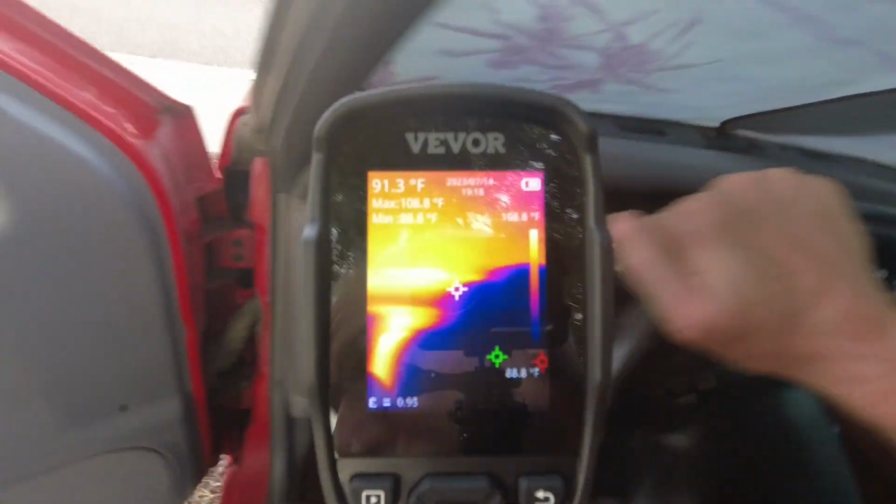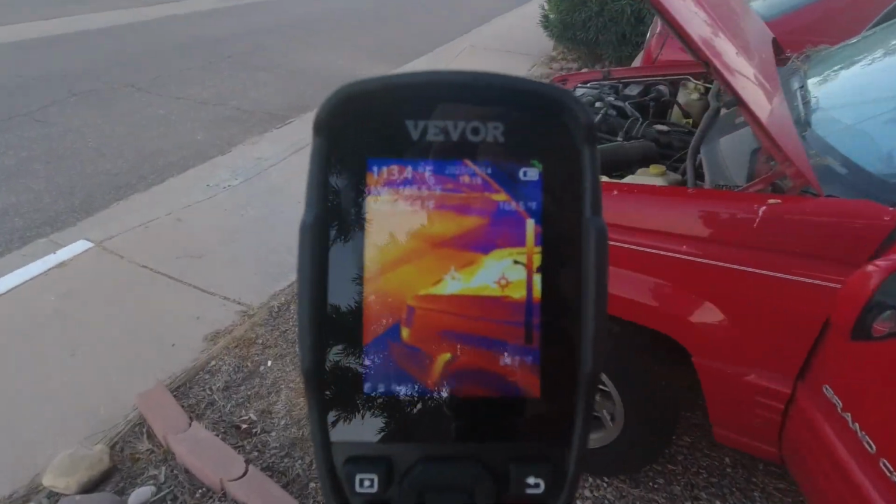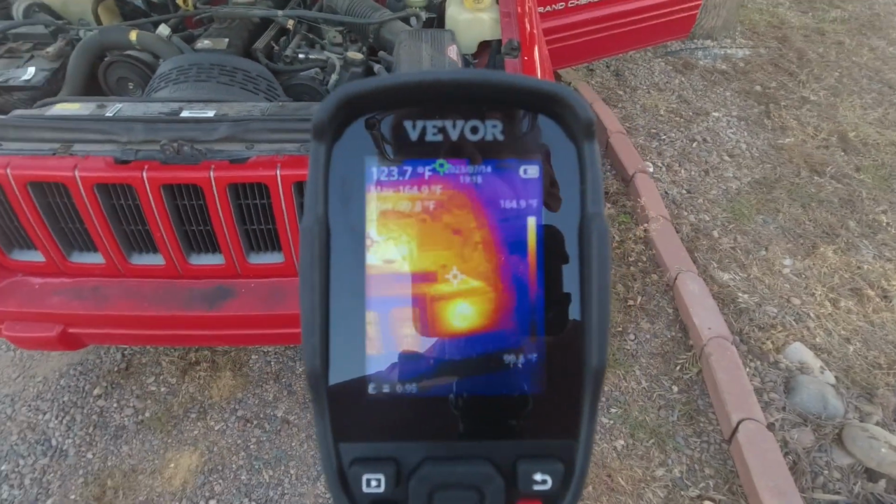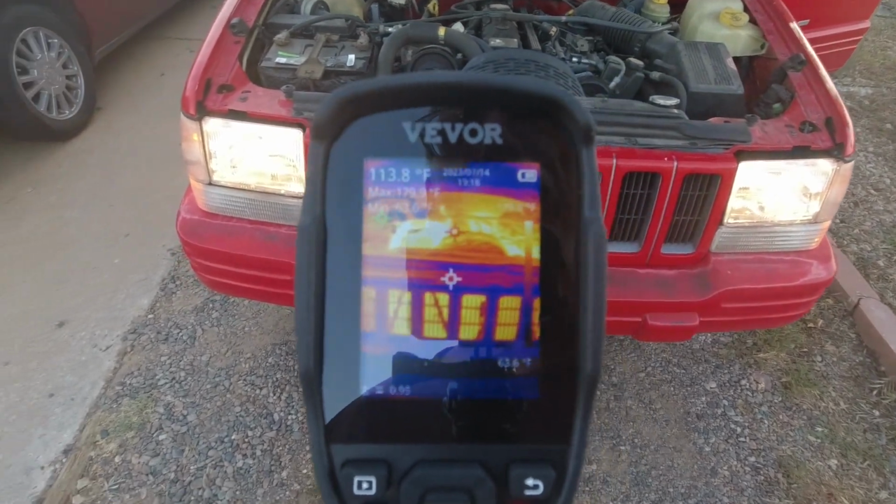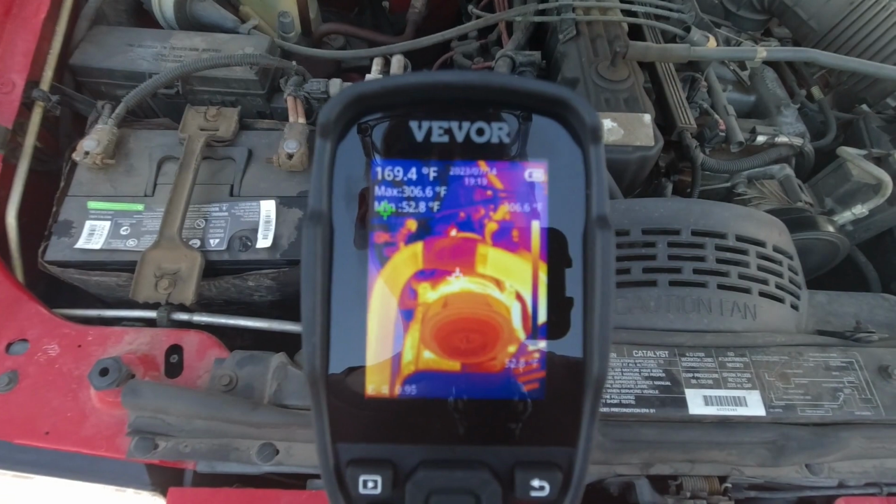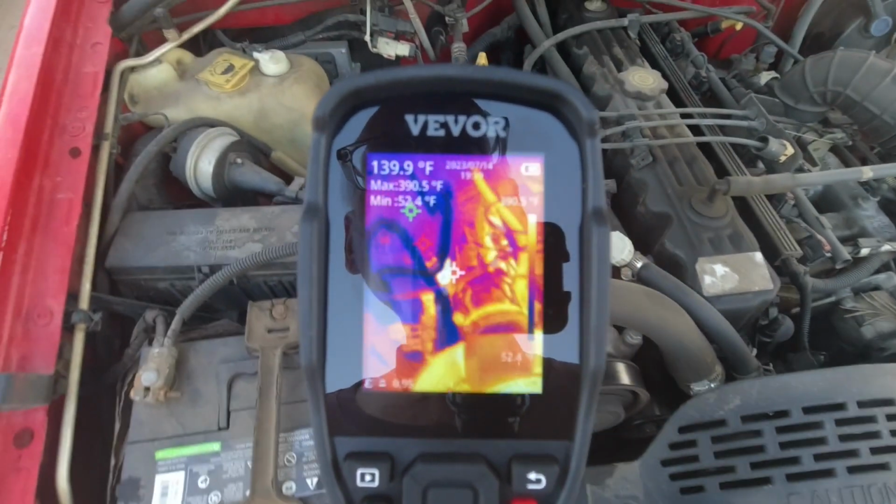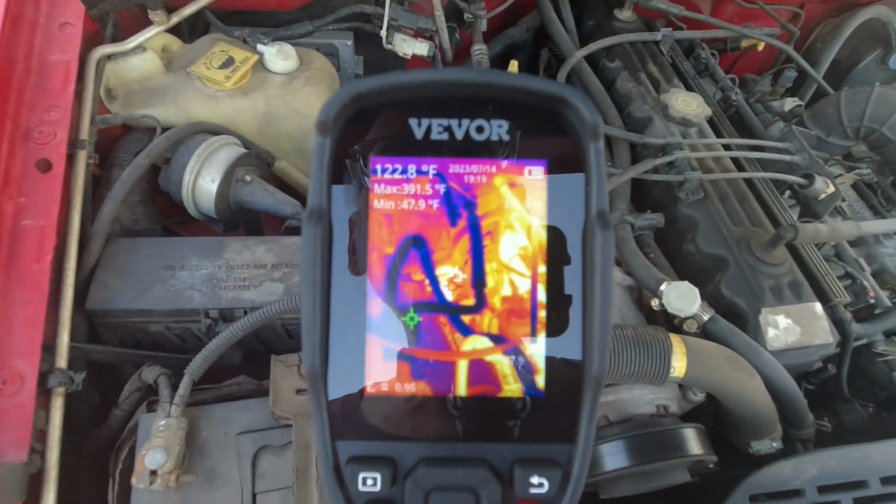Let's go look under the hood real quick. So headlights are on. There's the grill. There's the upper radiator hose and the AC compressor. These dark blue lines, these are the air conditioning lines.